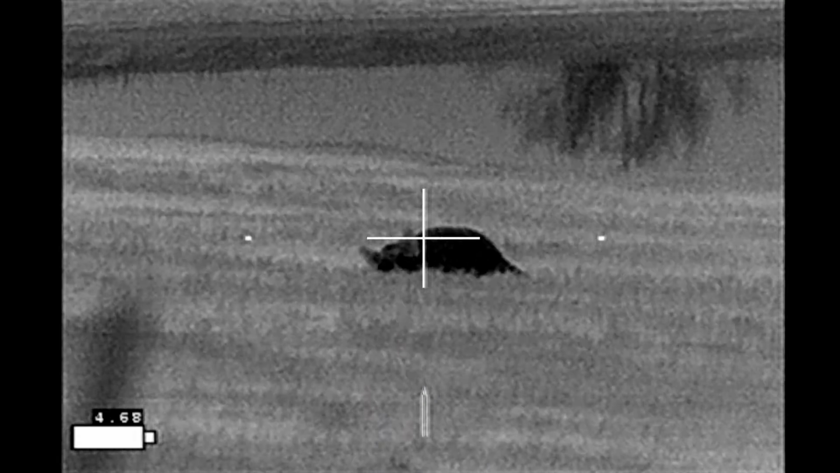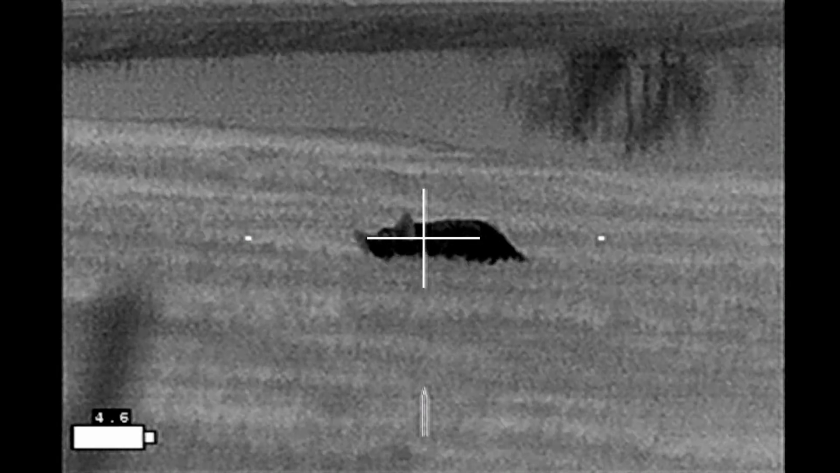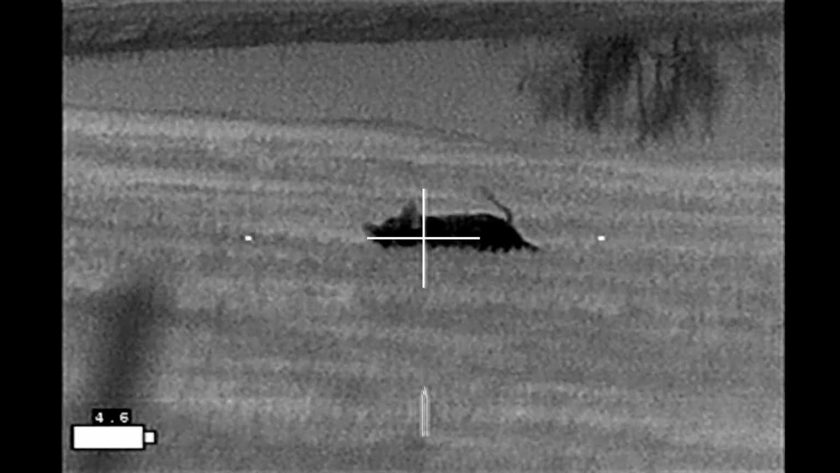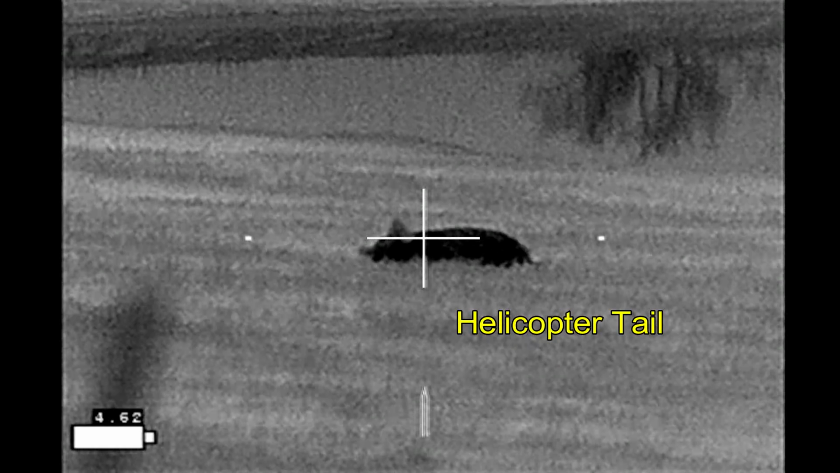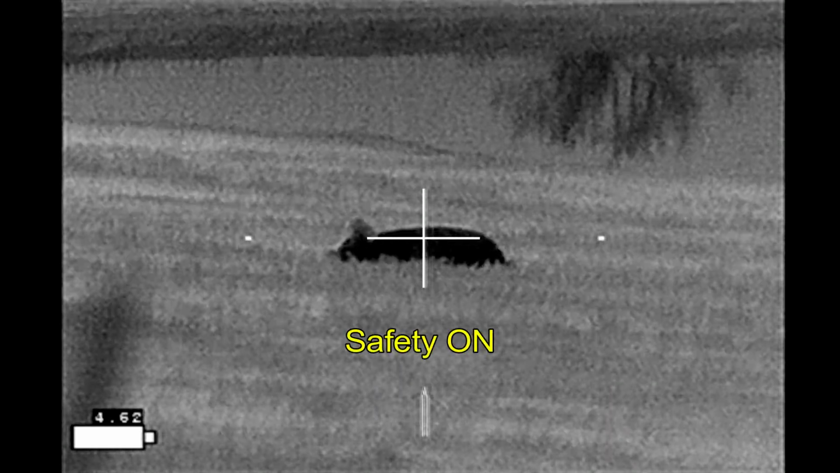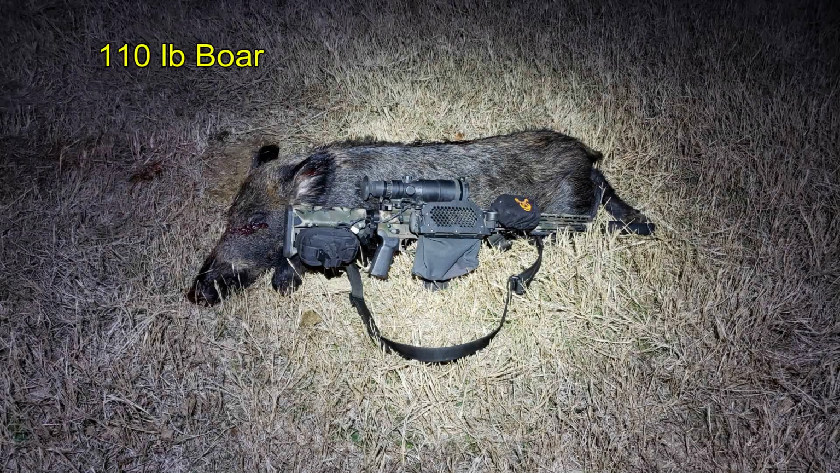The hog is still partially upright, so I stay on it. Then watch the tail. It starts doing what the Brits call a helicopter tail when they're ratting. The tail goes round and round and round, indicating that the hog is probably deceased. And finally it rolled on over, and it was a 110-pound boar.